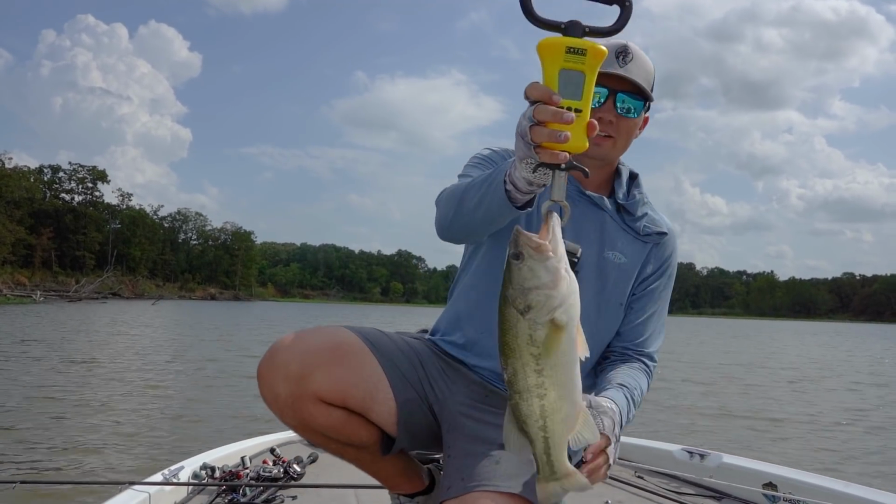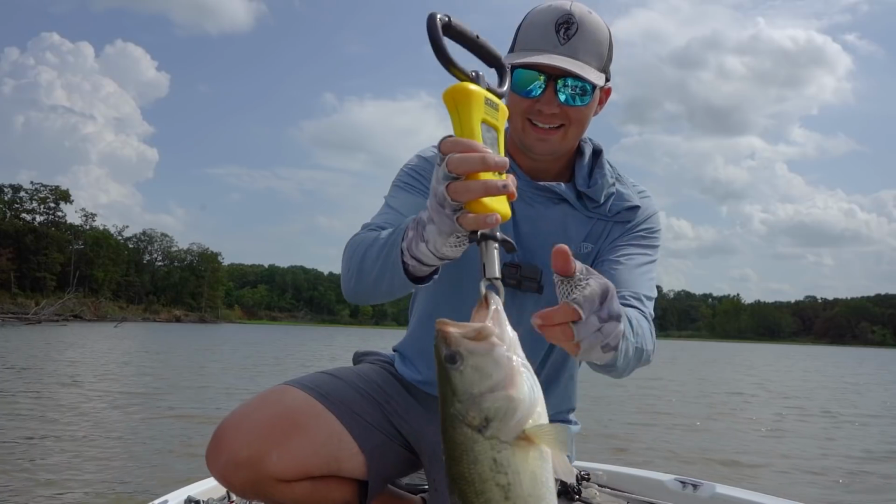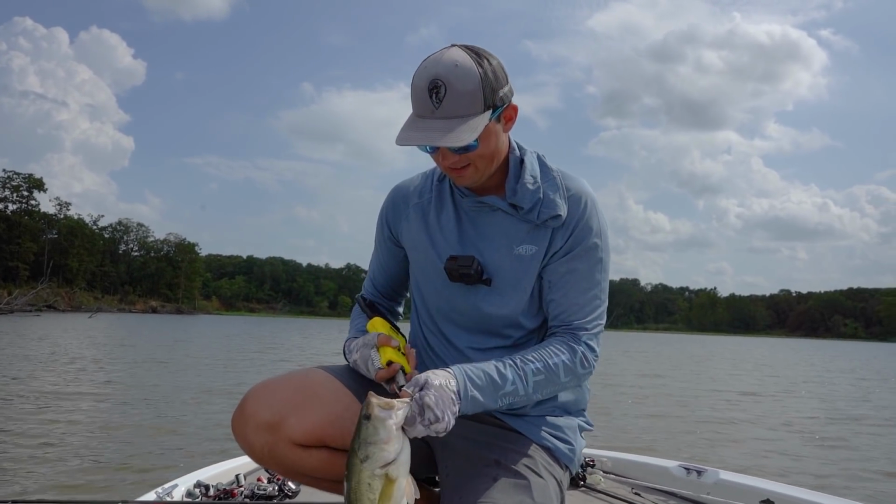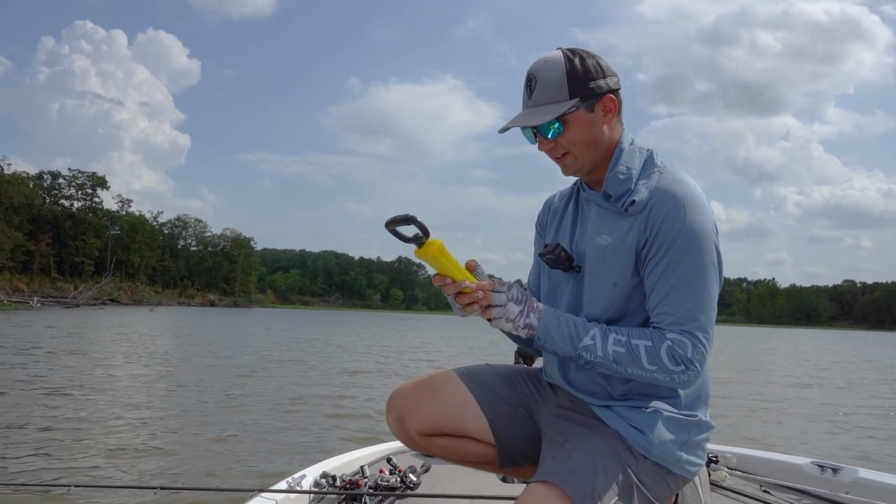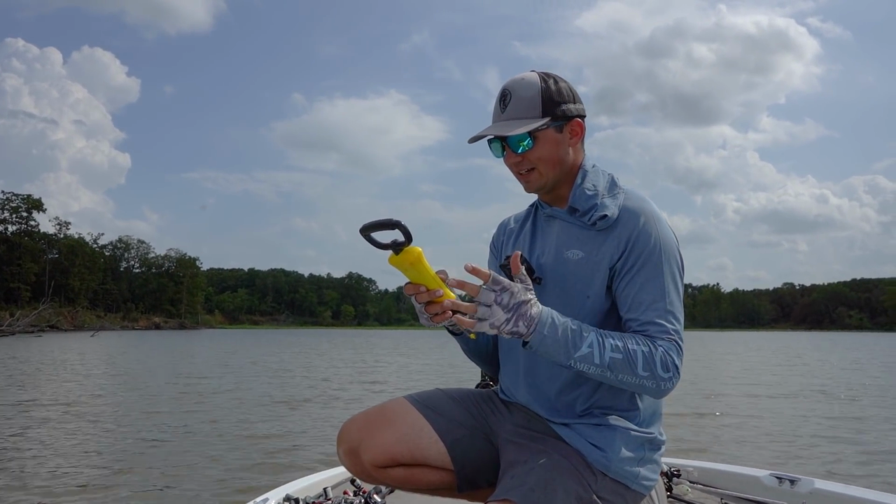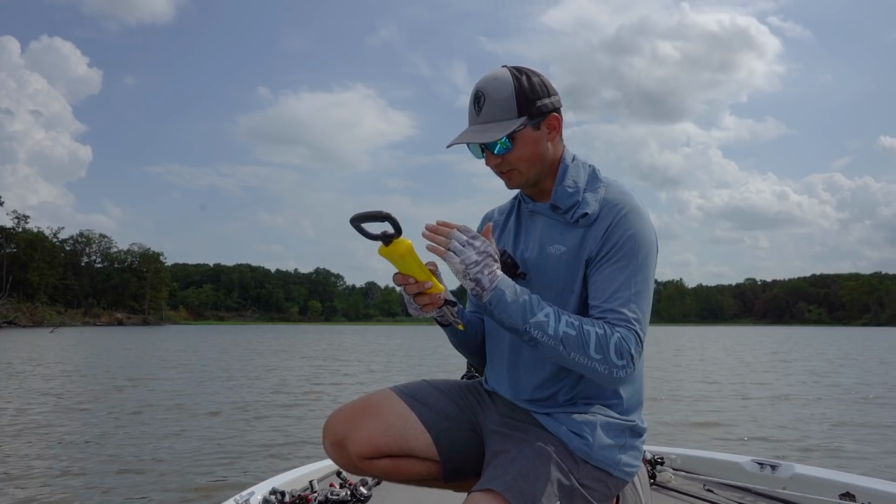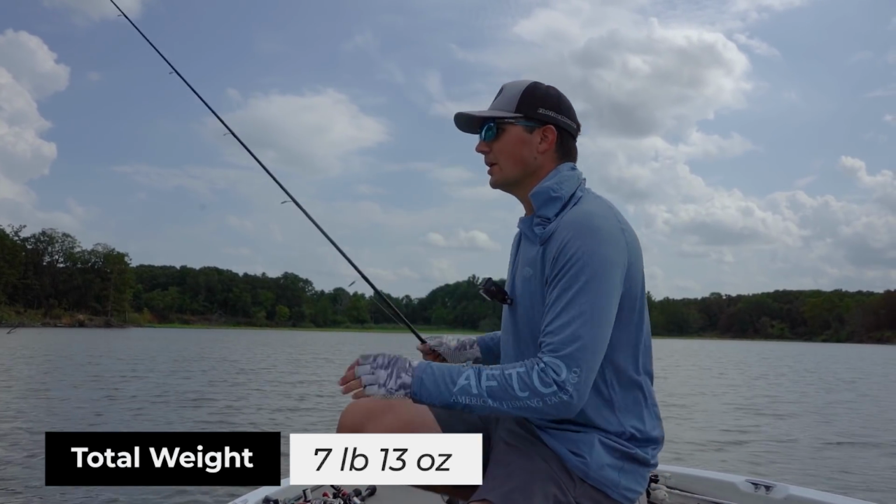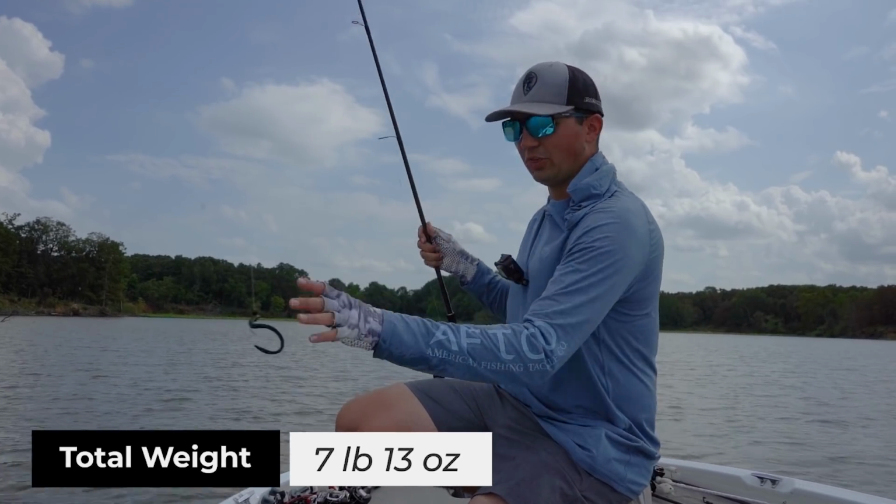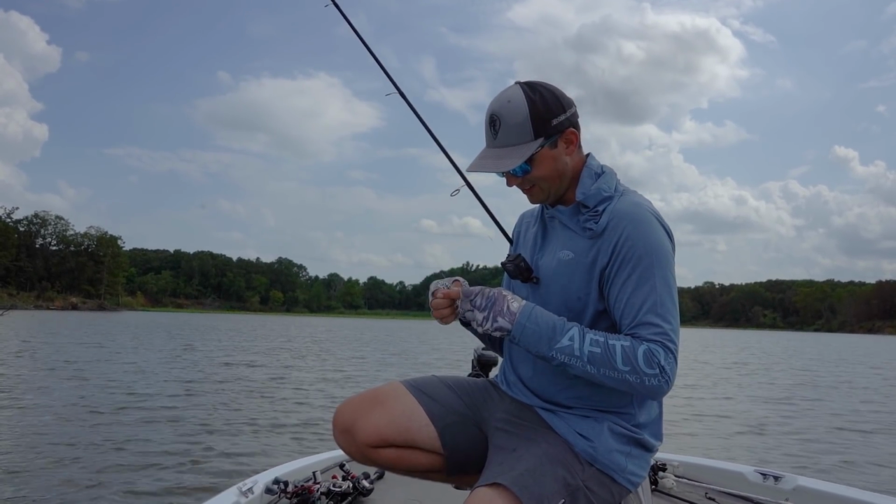There we go. 2 pounds, 10 ounces. Solid fish right there. Nice one. Getting back down there. Number 4. Didn't lock in my first fish, which was a 1 pound, 10 ouncer, but current weight is 6 pounds, 3 ounces on this scale. So that means we have 7 pounds, 13 ounces. So still got a long ways to go.